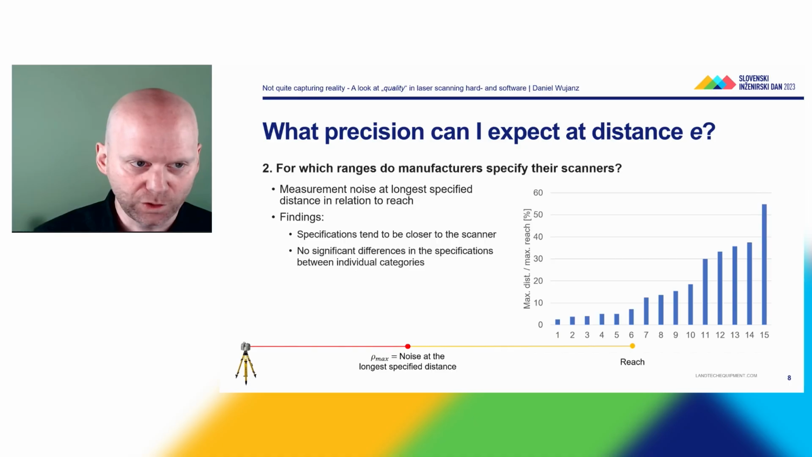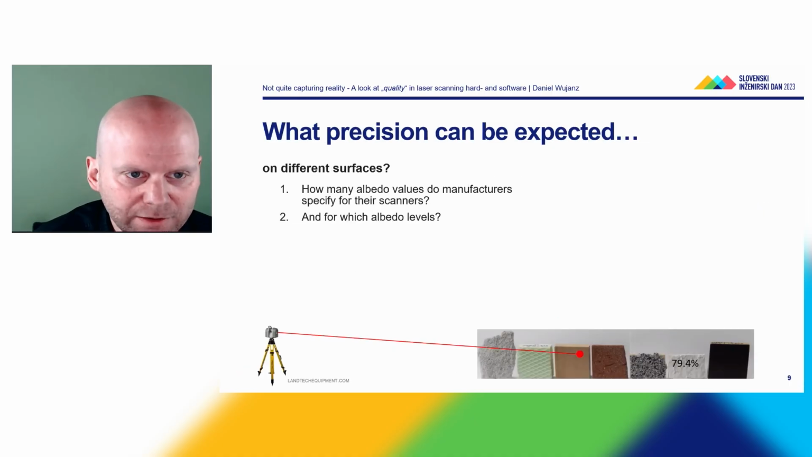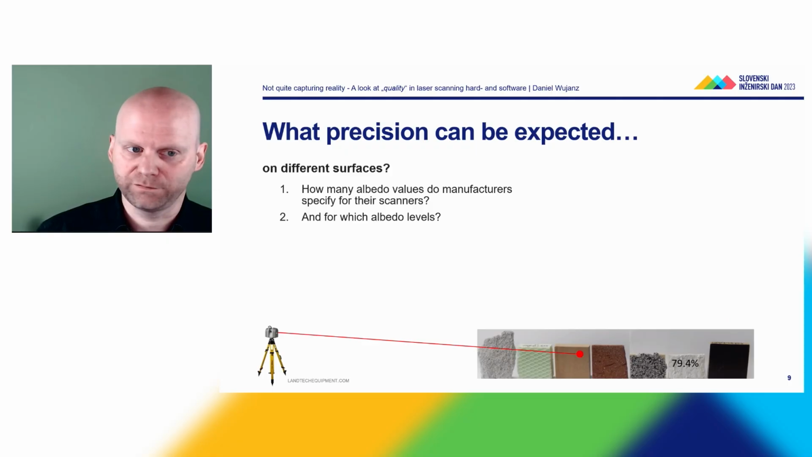So let's look at the second very interesting category. What precision can be expected on different surfaces? So now I had to look at different materials or at different albedo values that the manufacturers specify for the scanners. That's the first question. And the second one is, which albedo levels are reported?